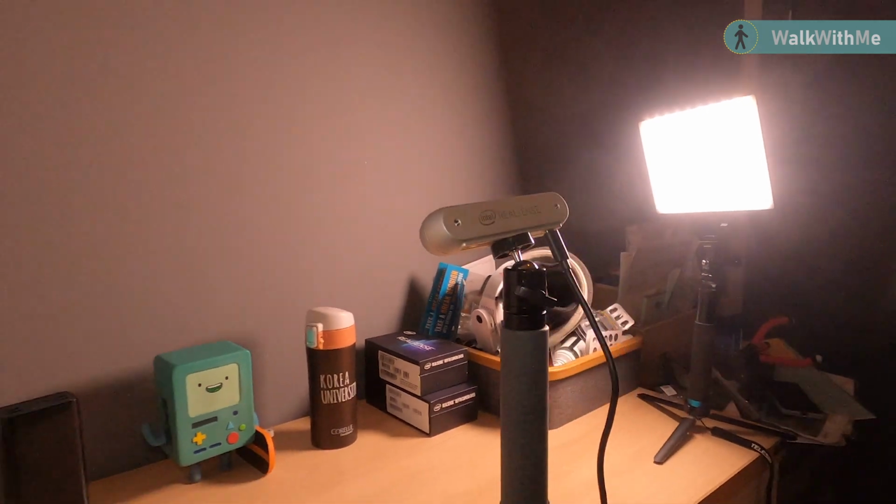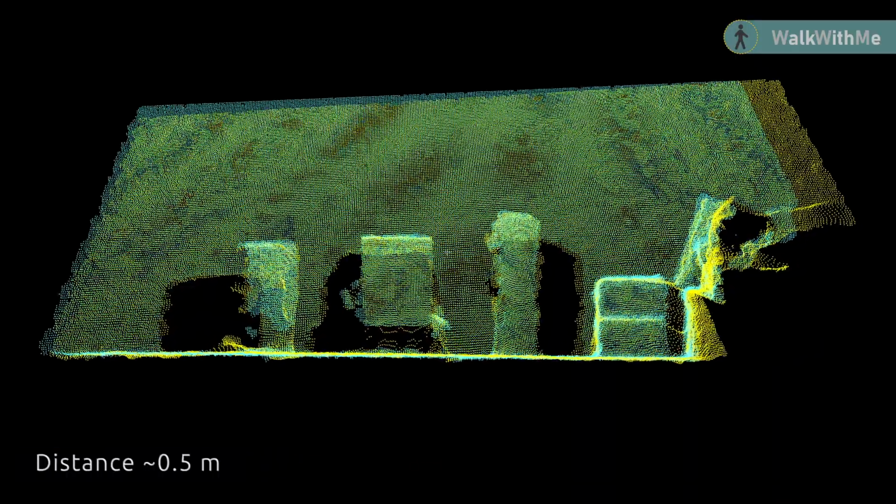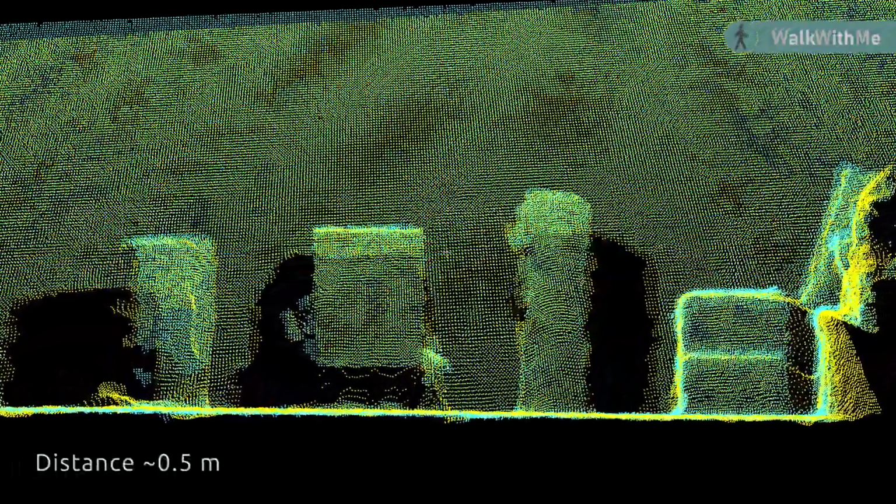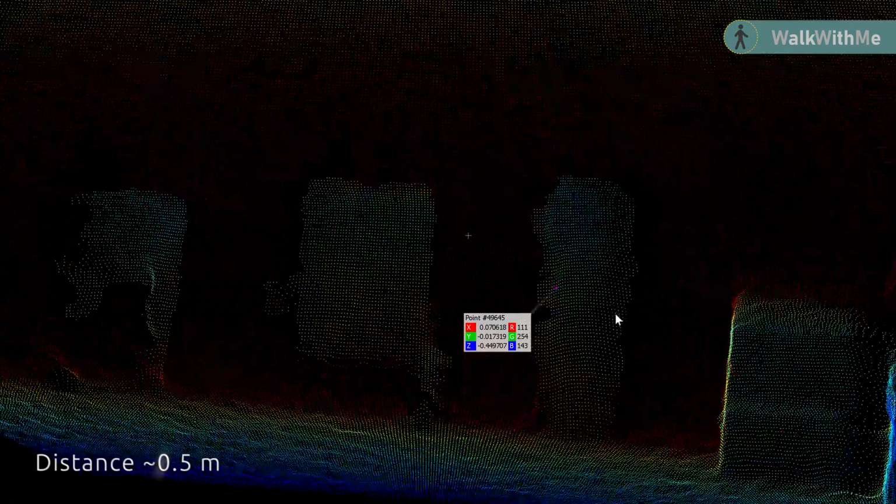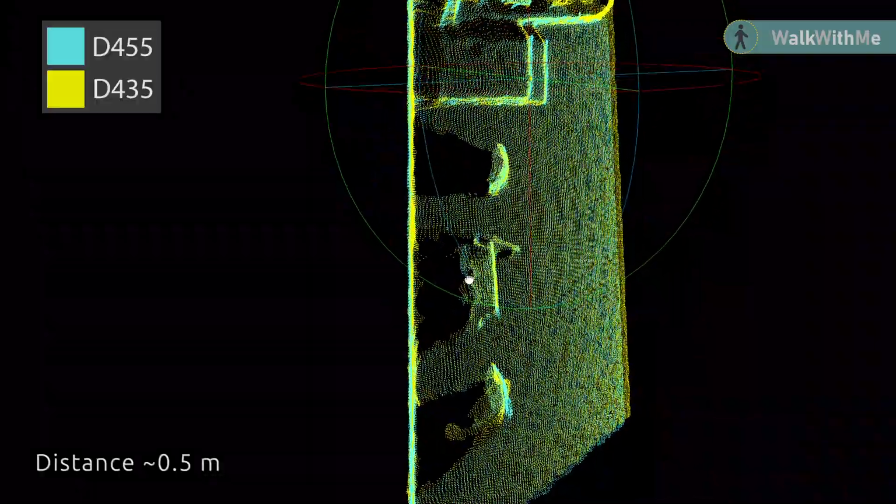So the first one up is a comparison at about half a meter. For all comparisons, by the way, I did ICP scan matching, so comparisons can be visualized overlapped on each other. You can see the measured distance to an object is roughly 450mm. In this close range, they look pretty much equally good to me.